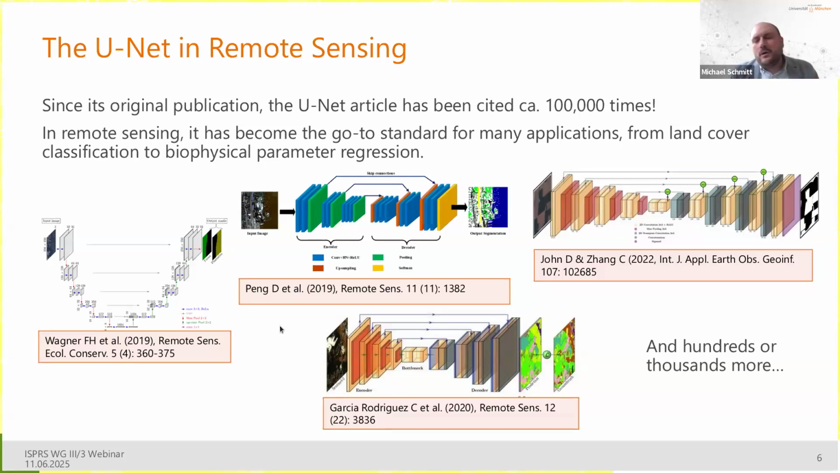And if you look at the new literature on foundation models, you very often see in benchmarks that U-Nets are still quite capable, even in comparison to modern transformer architectures and foundation model architectures. The U-Net just is a really great model.